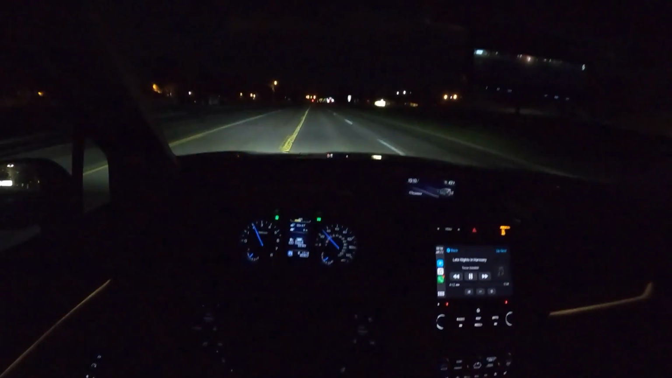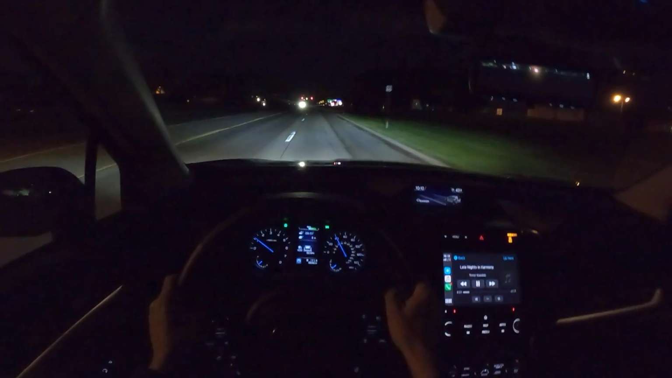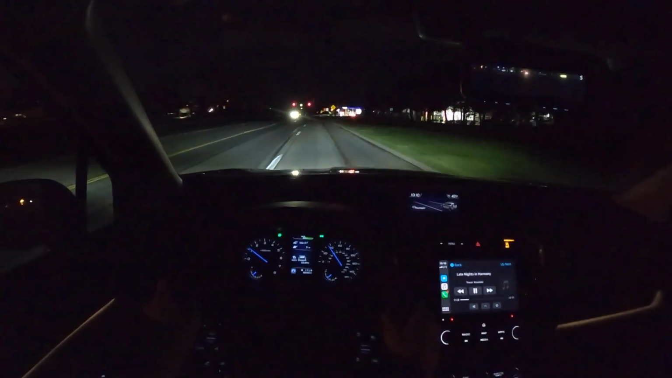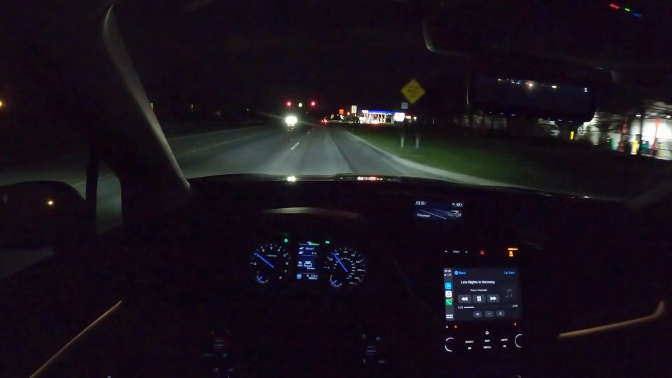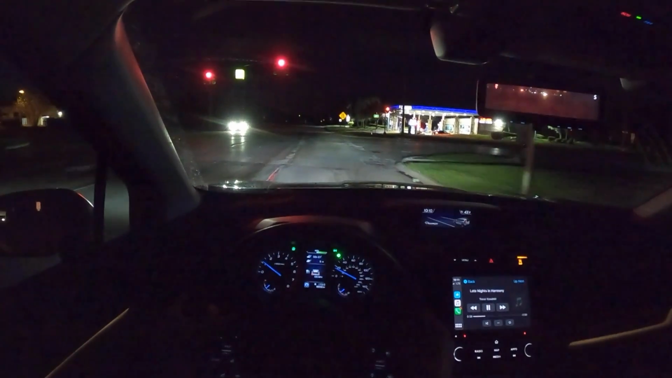I still think the ride is a little bit too stiff in this Ascent. These are just little drivability things that if Subaru ironed out, this would be a really, really pretty good offering in this segment. But it's so competitive and there are so many other vehicles that I would probably rather have over this because of those drivability concerns.